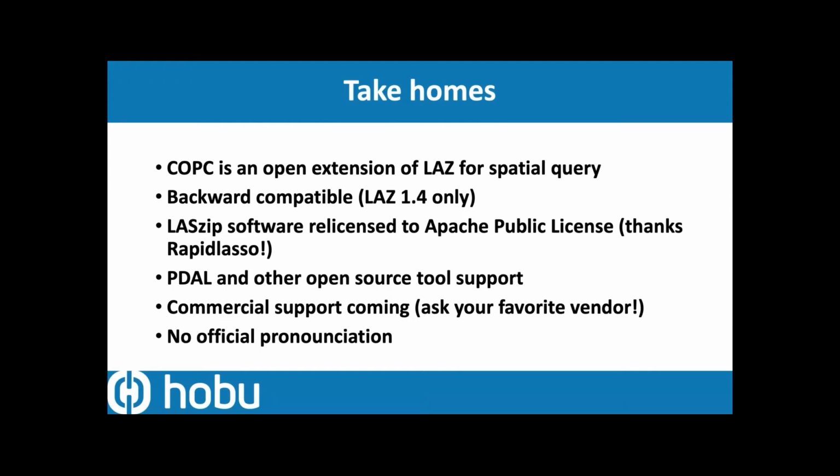There's lots of open source support that we've helped bootstrap. Commercial support hopefully coming. Ask your software vendor for it. Show them all the stuff that's available. And finally, there's no official pronunciation. We're calling it COPC at our office, but as long as everybody knows what you're talking about and you're able to communicate what's going on, good for you. So thank you very much.